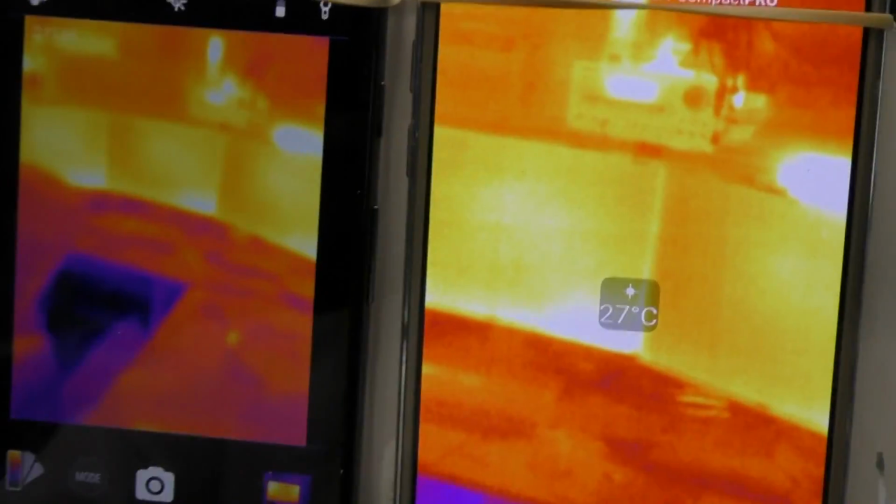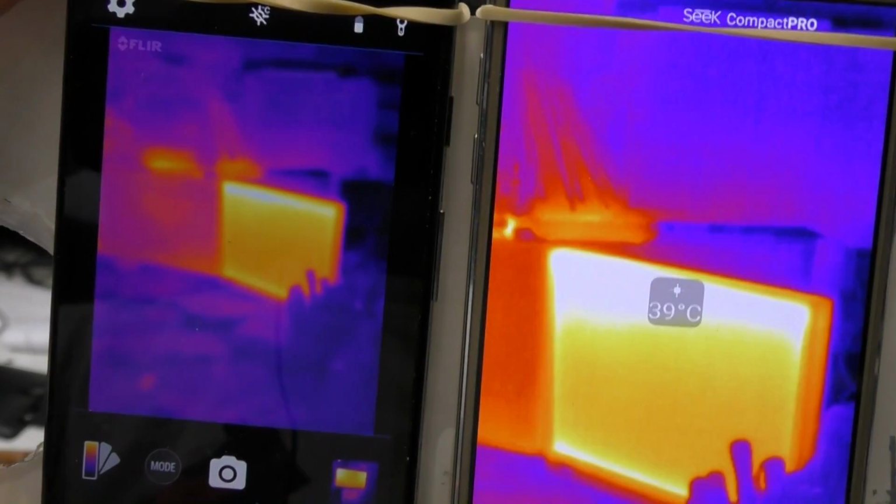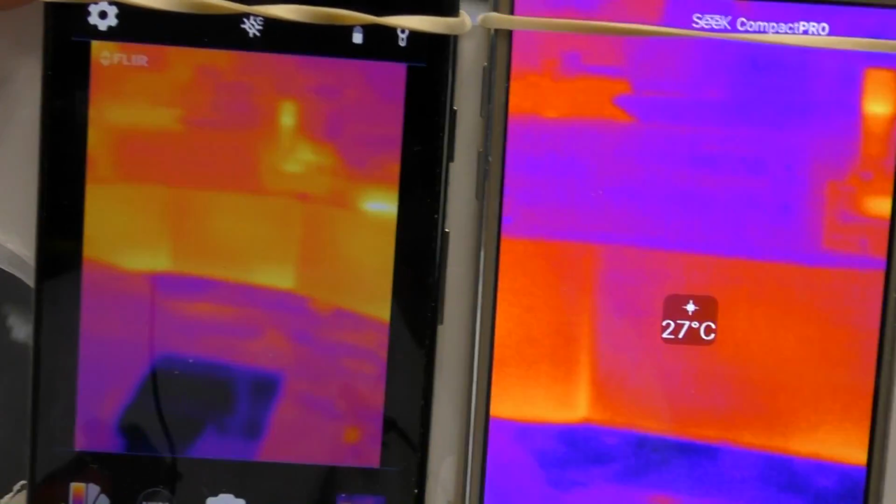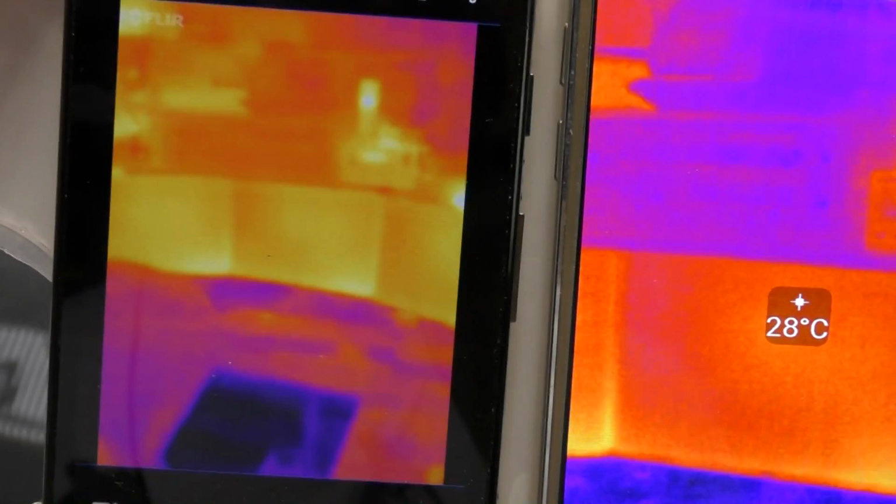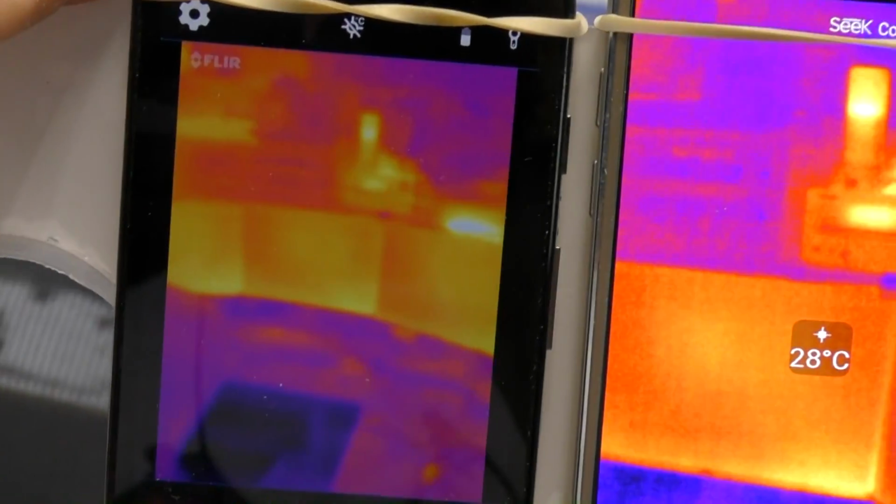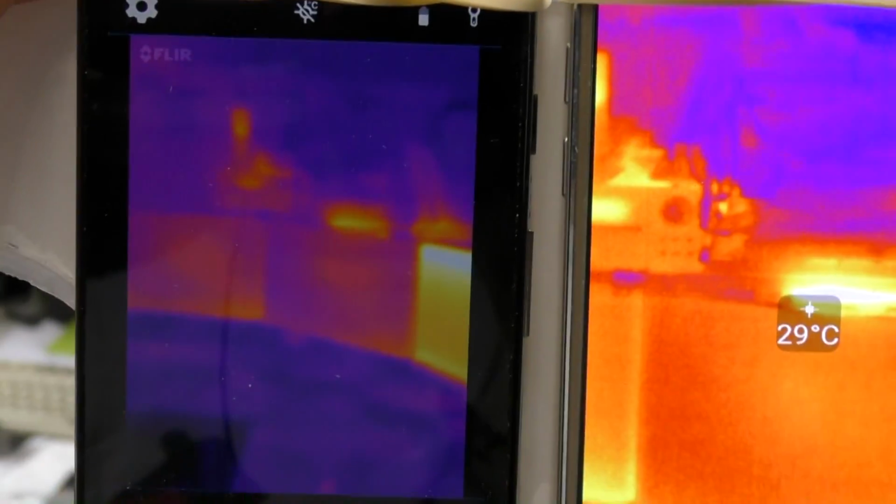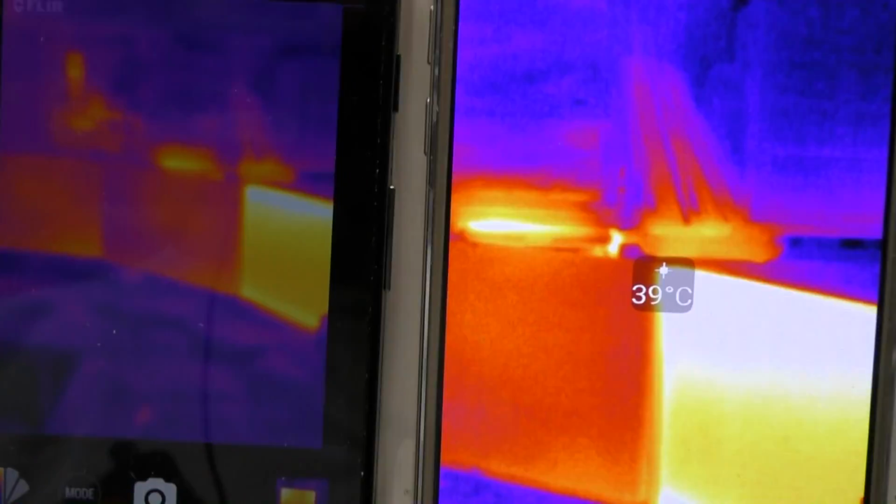Indoors. Let's give this a try. So again, we can see we've got a slightly narrower field of view on the Seek, but it's swings and roundabouts. The Seek is a little bit noisier, the resolution is slightly better, but I would say it's not vastly different, and I'm really not sure the difference justifies the extra price. It's basically about twice the cost of the Flir One.